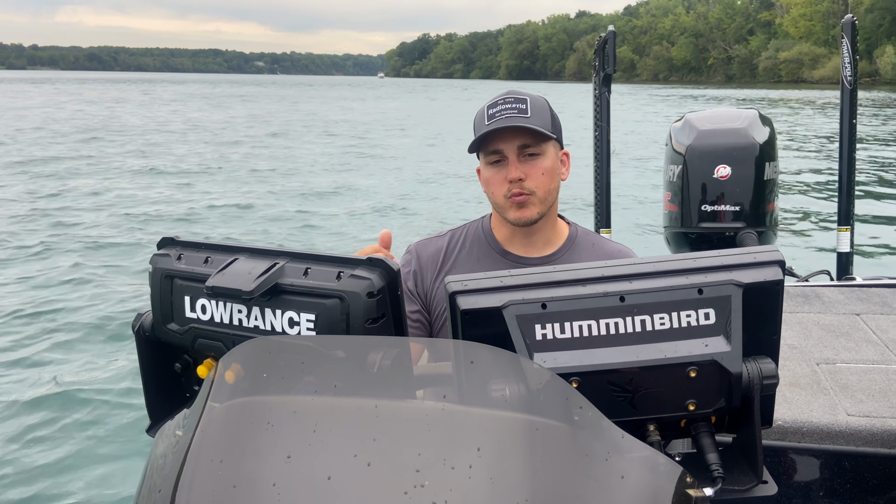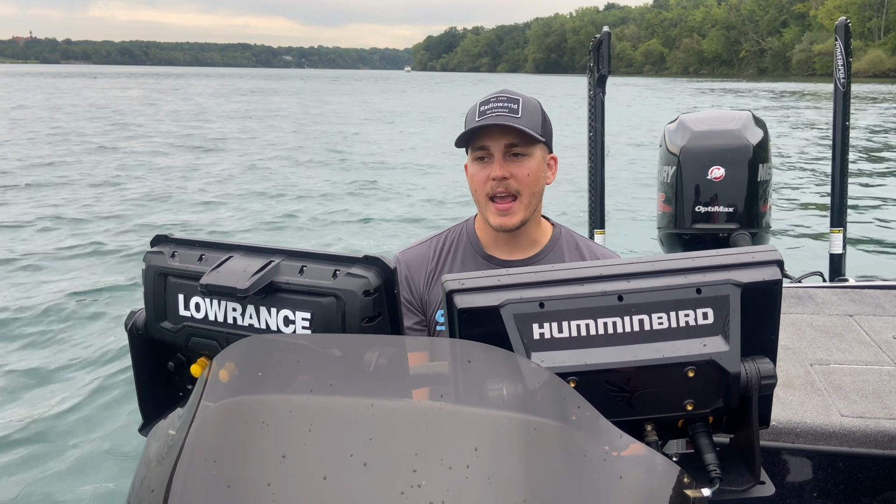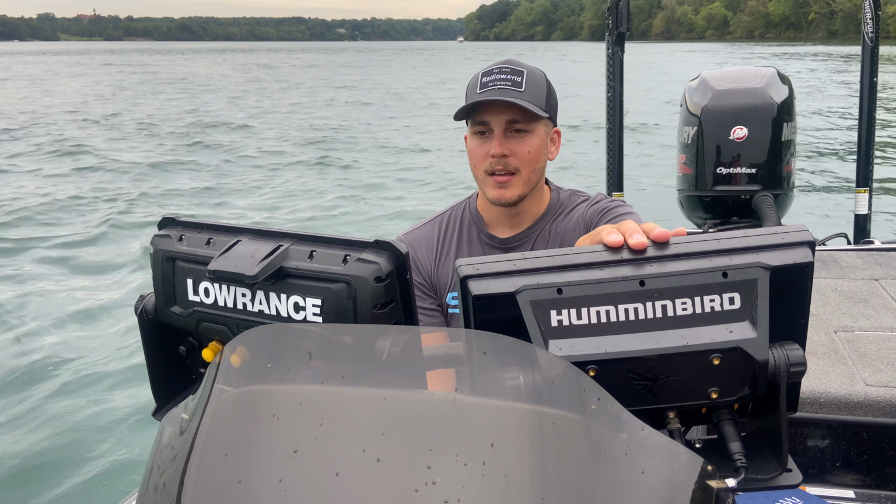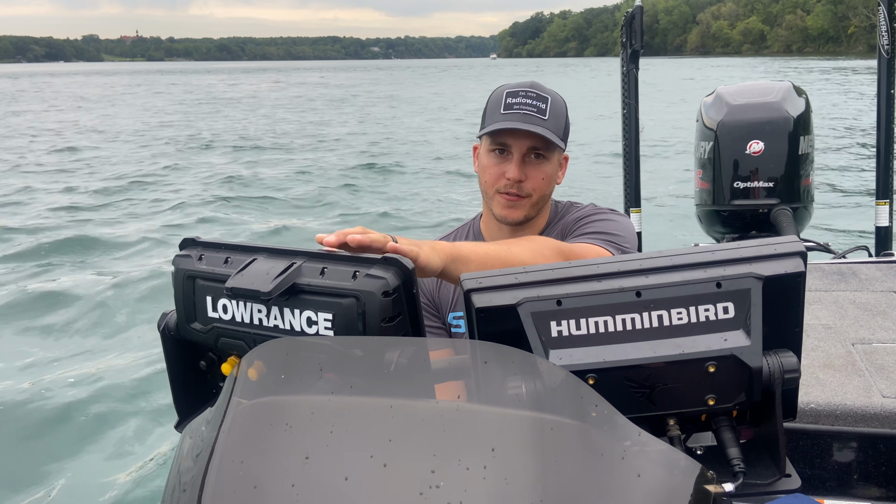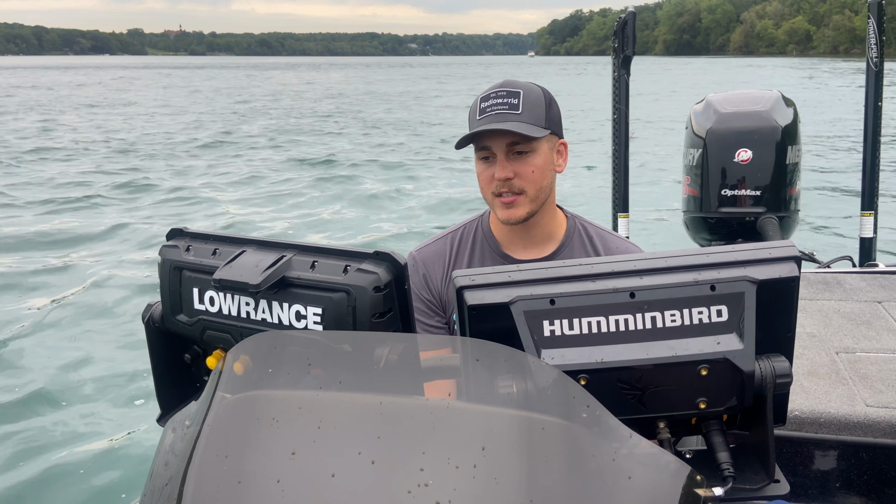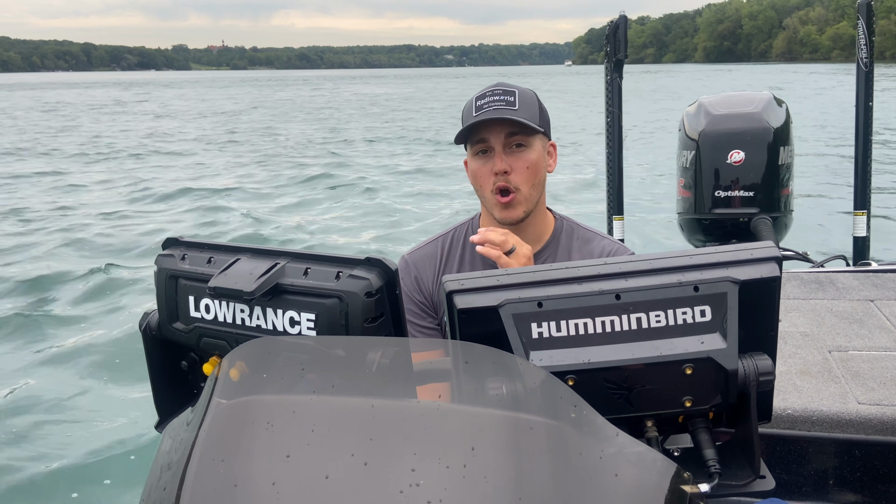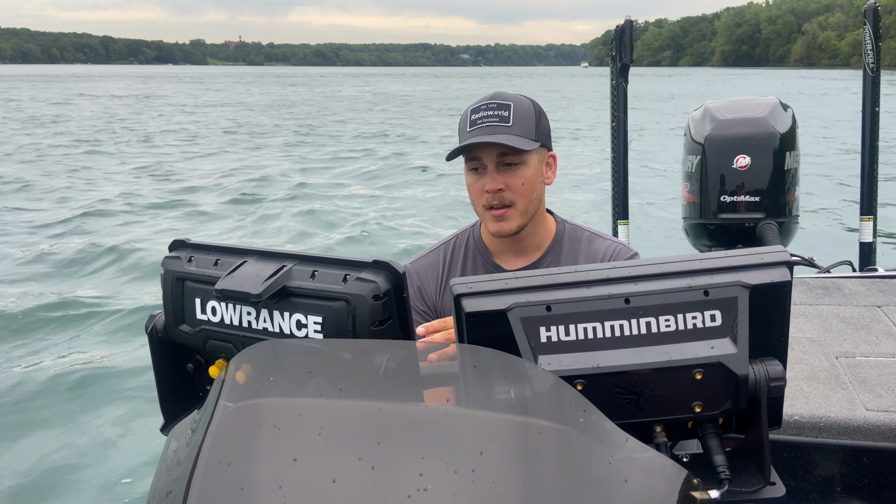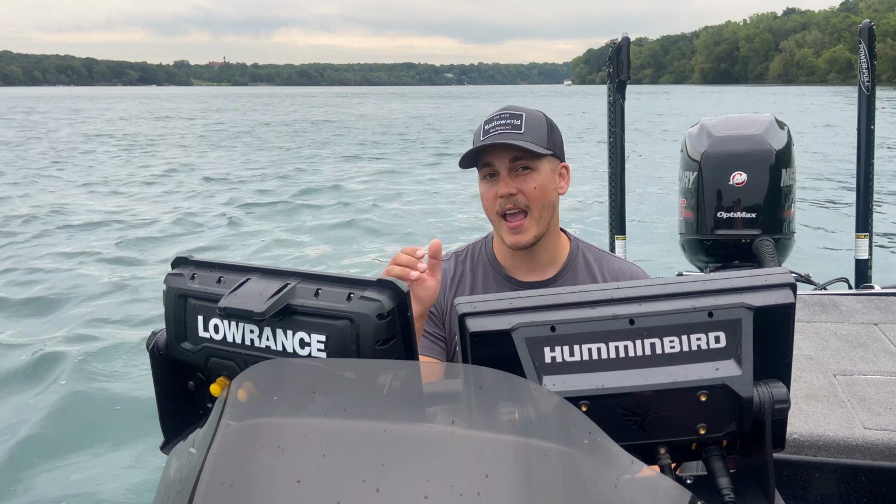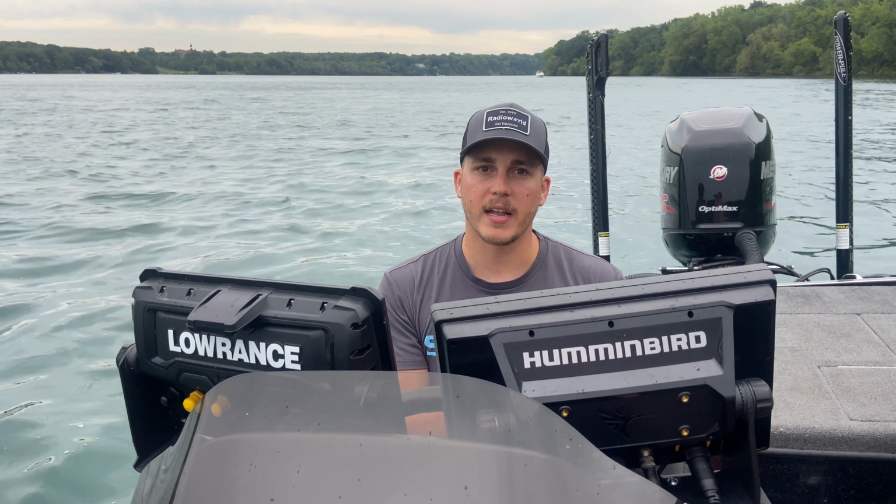Now, what I was really interested in between these two units is actually the side imaging. And while Humminbird has the market on lock for their side imaging, Lowrance is in the megahertz frequency as well now with their 3-in-1 active imaging HD transducers. And they're pretty comparable. They definitely are no slouch in the side imaging game. So something that I'm going to be playing around more and utilizing to see exactly how I like it. But so far, it's impressive, but the Humminbird still gets the edge.